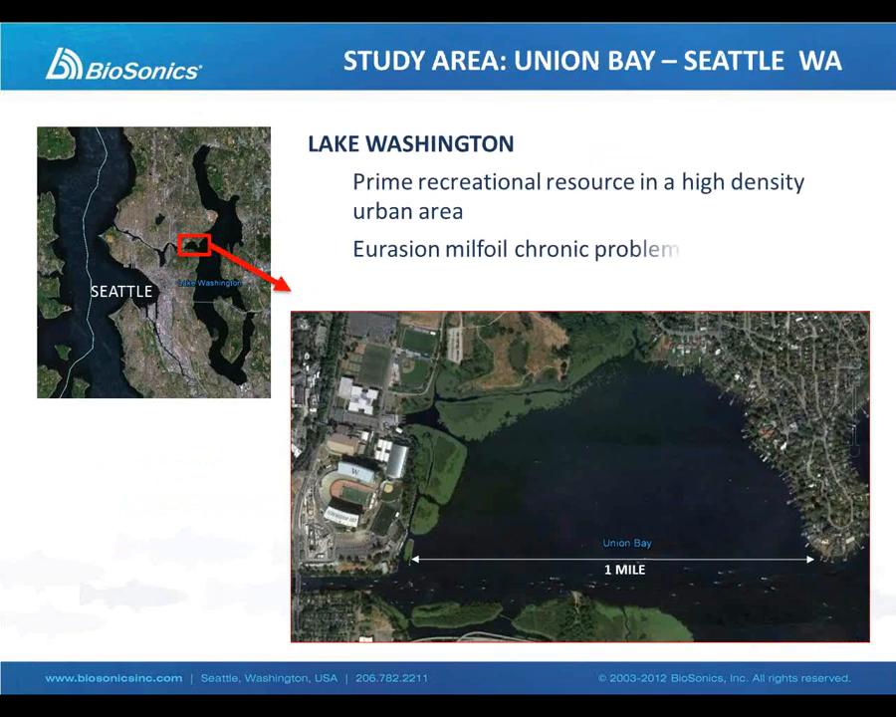Now, we have done a few pilot studies here, and the data we'll be looking at today was taken from Lake Washington. This is a small bay of Lake Washington called Union Bay. It is adjacent to Husky Stadium. It's a heavily used recreational area with a very bad milfoil problem, Eurasian water milfoil. It grows to the surface, it's very dense.